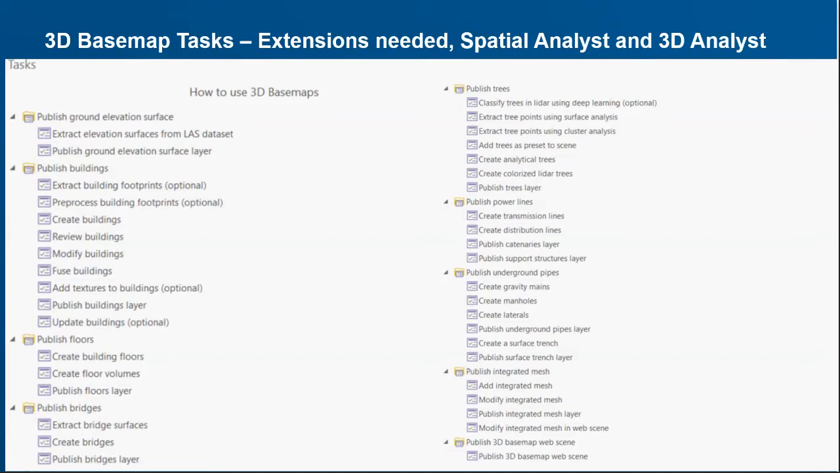There's a lot more to that you could get into if you wanted to, but the basic tools were pretty good for getting you 3D buildings. In the one that I showed you in Creston, Iowa, all those buildings were created just using the extract building footprints to get the basic footprints.